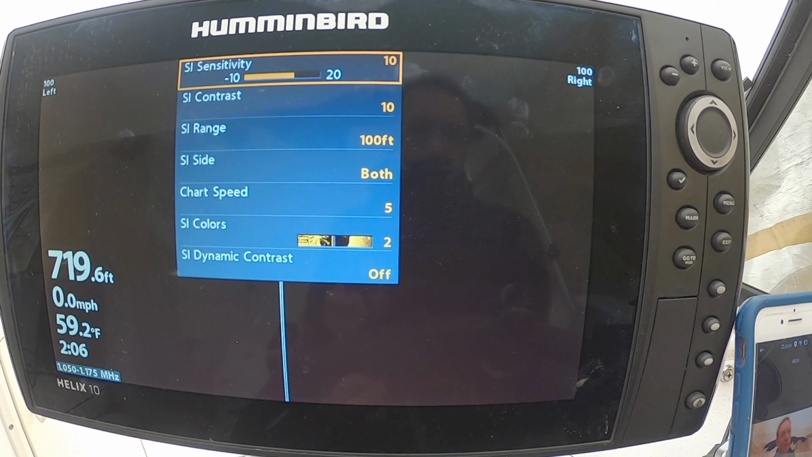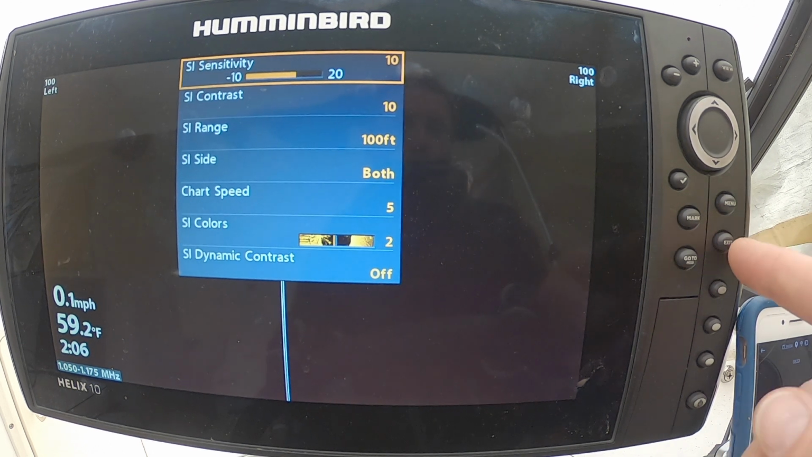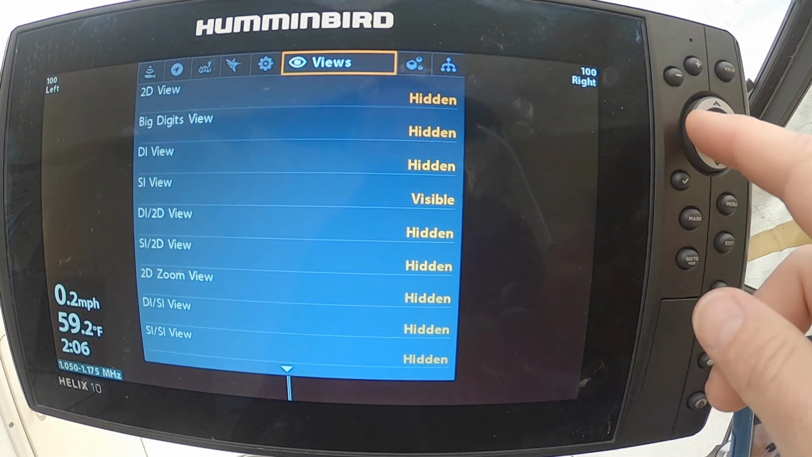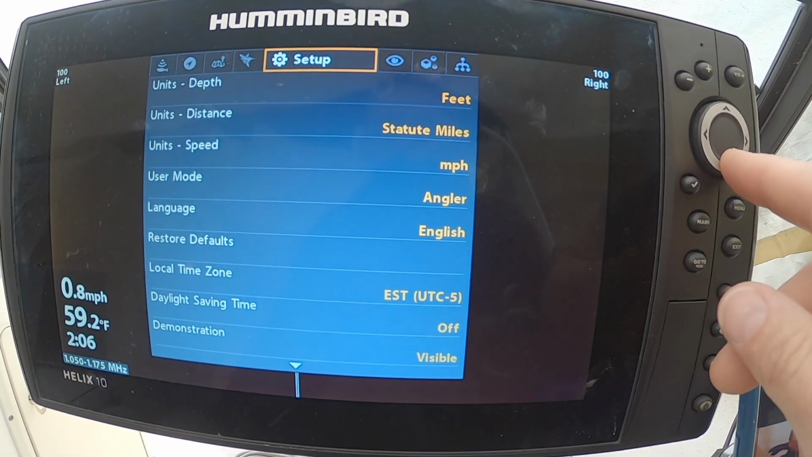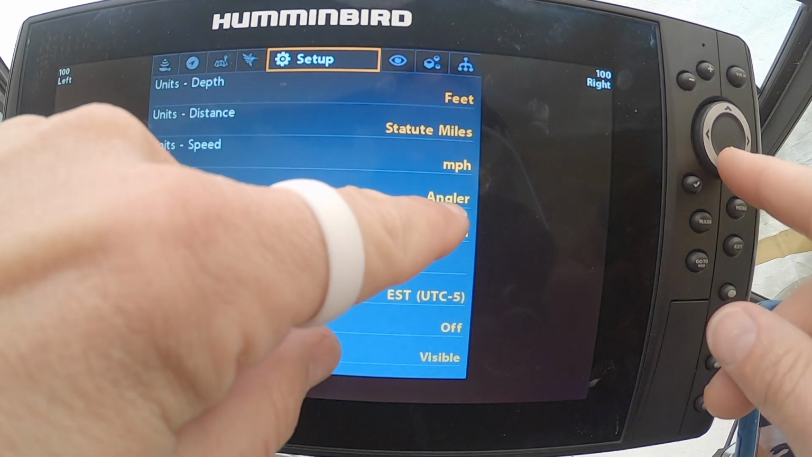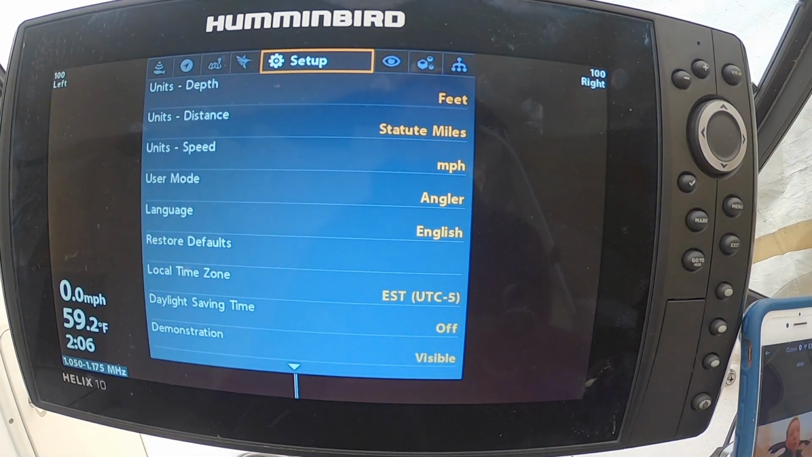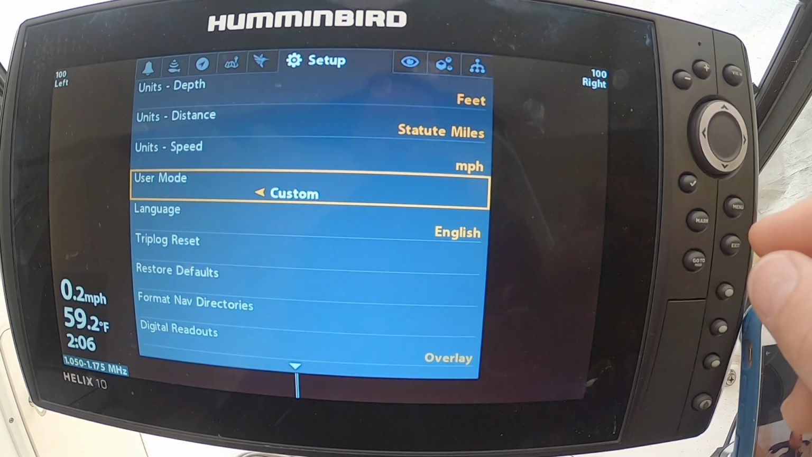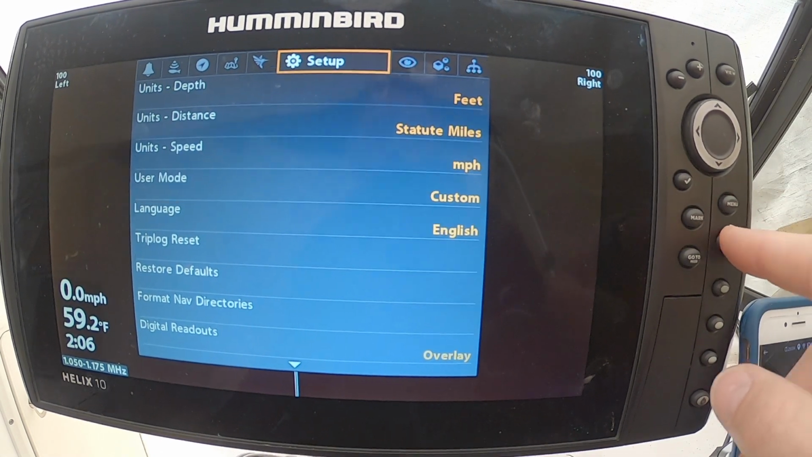We want to have a custom setup, so I'm going to take you through this. We're going to hit exit, then hit menu twice and go to the gear, the setup. All right, and we're going to user mode. Now user mode is set to angler, and that's how it's going to come from the factory. I want you to change that to custom. Okay, now you hit exit, get out of there, hit exit twice.